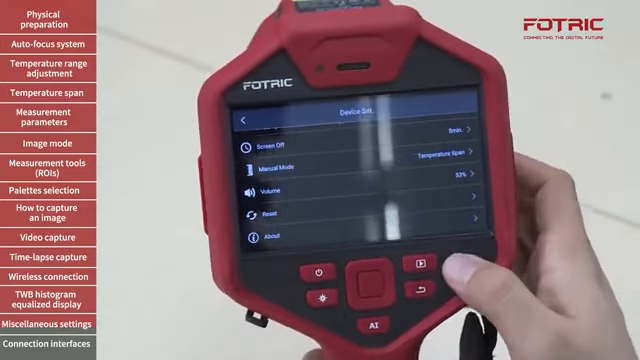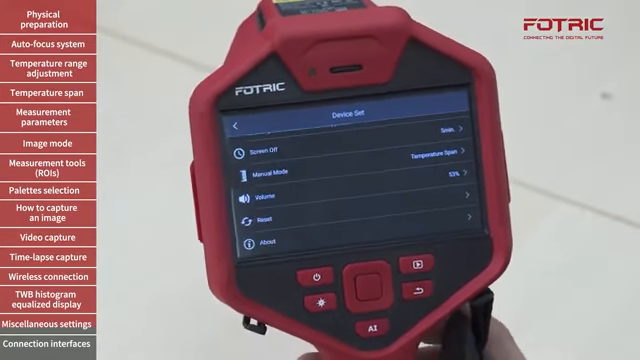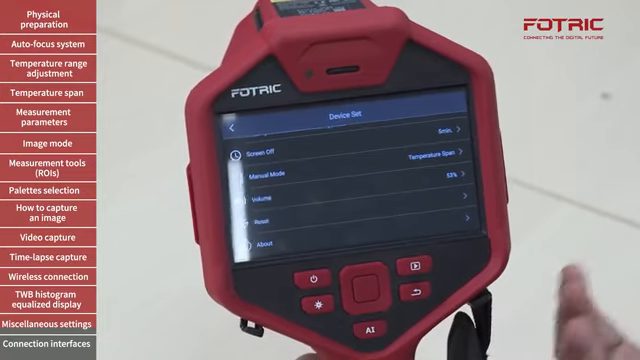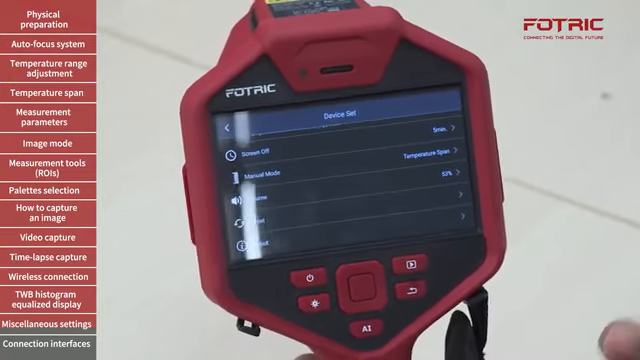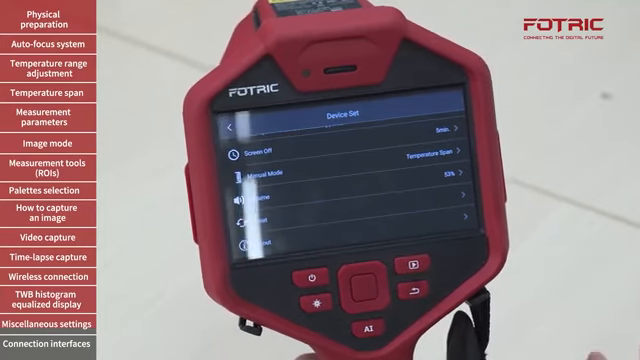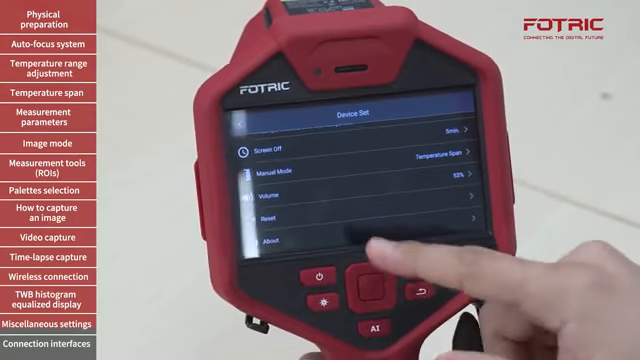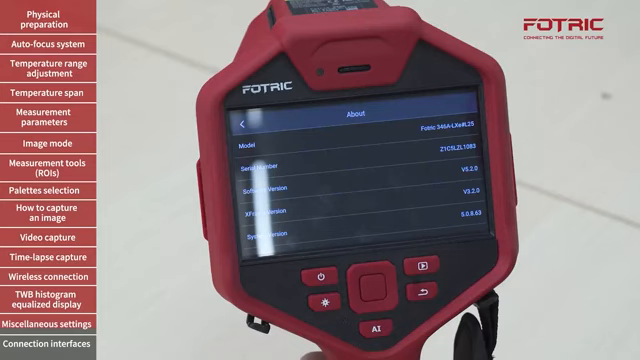We discussed all these features already. The last thing that I would like to show you is how to update your camera. FOTRIC constantly releases new software versions that improve performance, fix potential bugs, and bring new features onto the cameras. So there are specific instructions on how to do that, but real quick, we're gonna go to About.